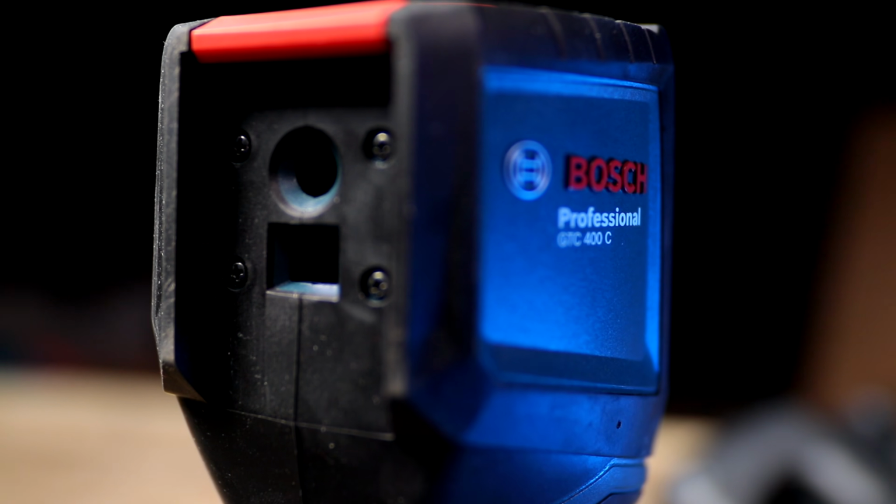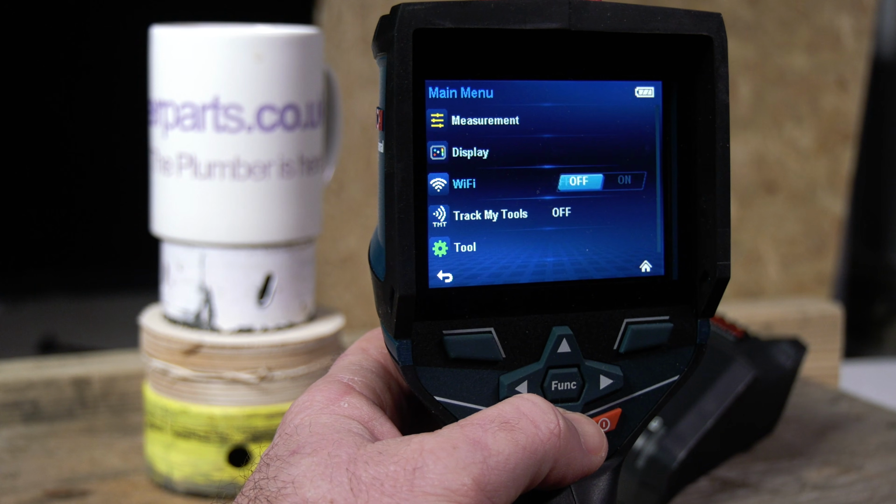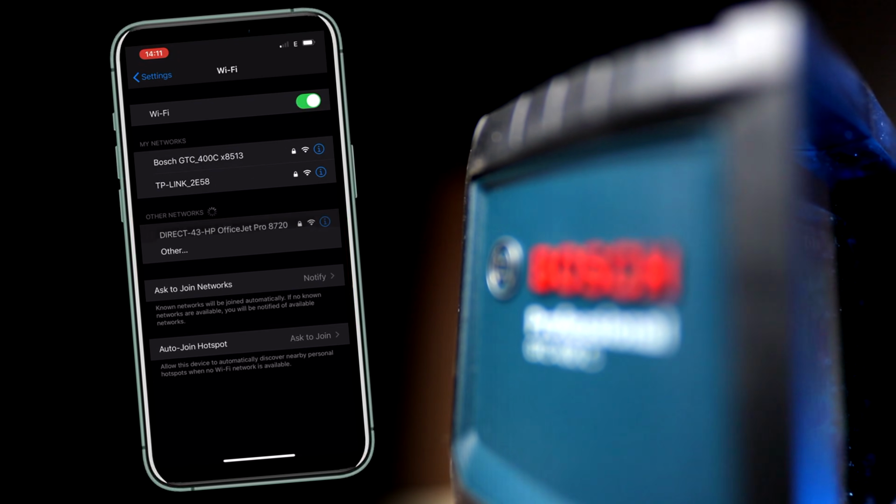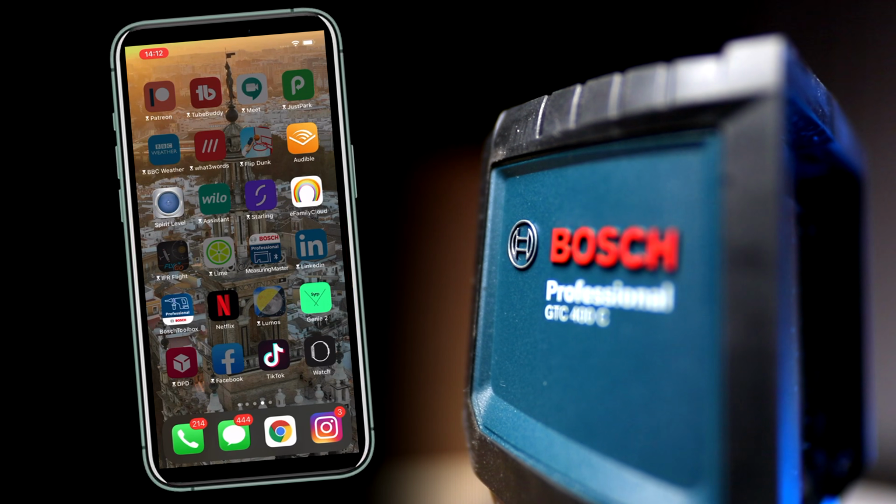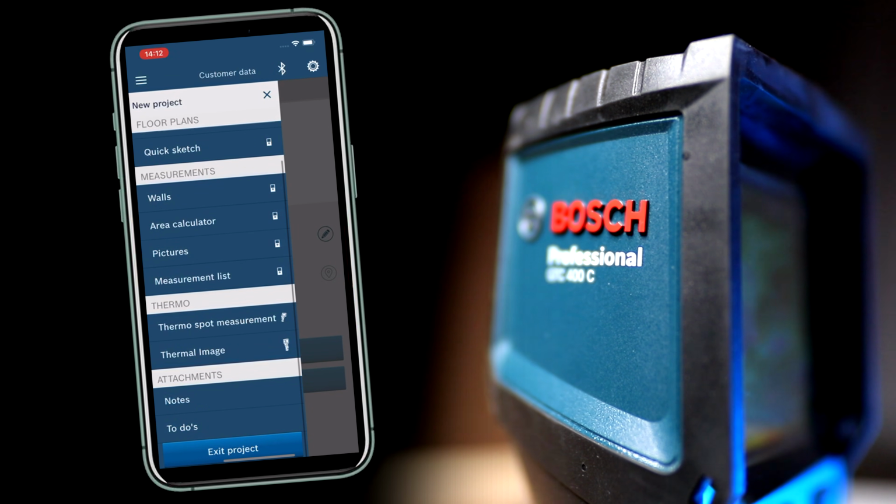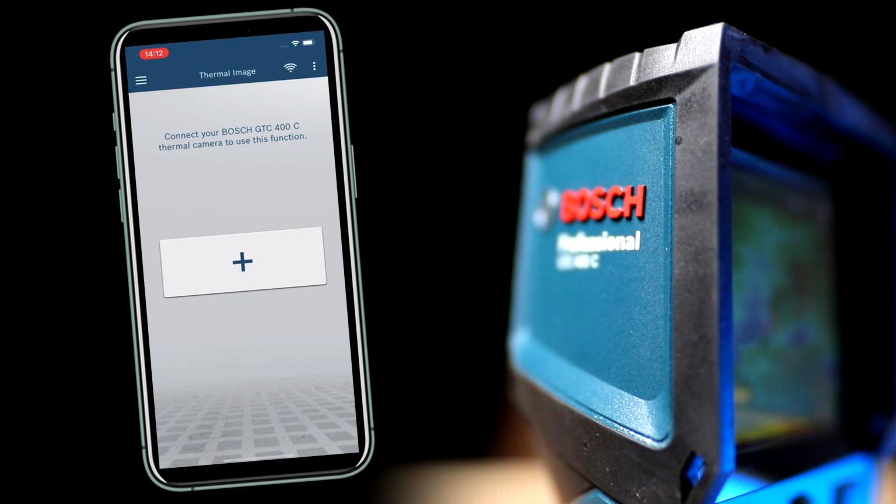It's really simple to set up the Bosch Therm with your phone. All you need to do is go into the menu setting, turn the Wi-Fi on, and you'll see a little code that shows up. Then pop onto your phone and join the Bosch Therm's Wi-Fi network. Then you can open up the Measuring Master app, start a new project. From here, you can download and use the ones that you want.